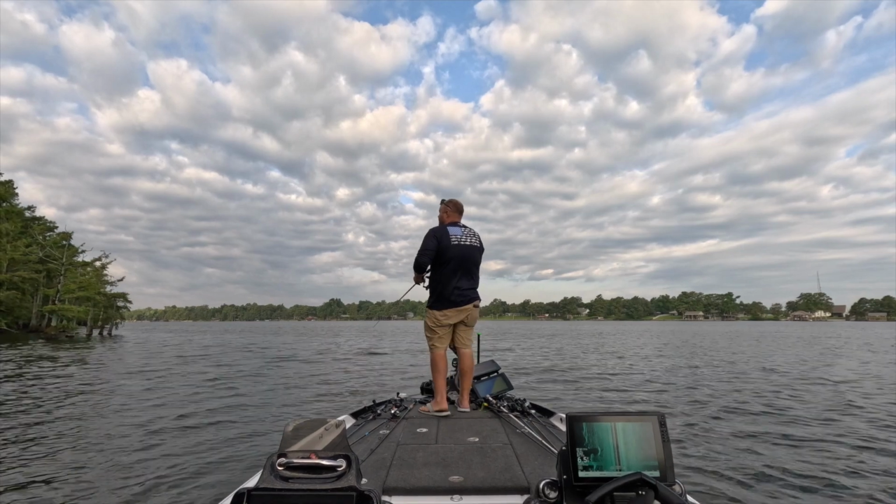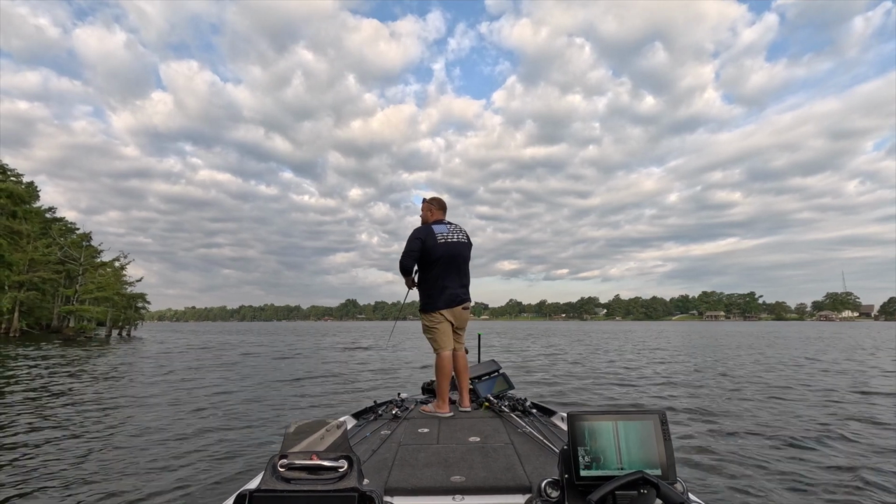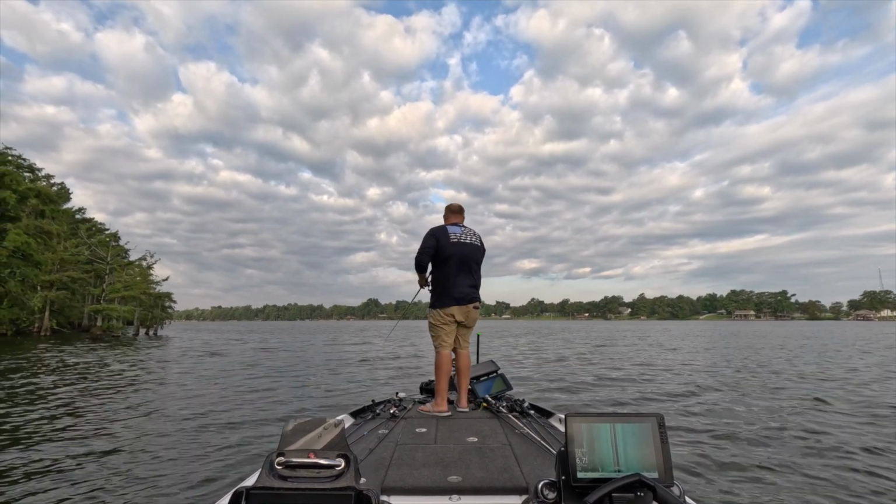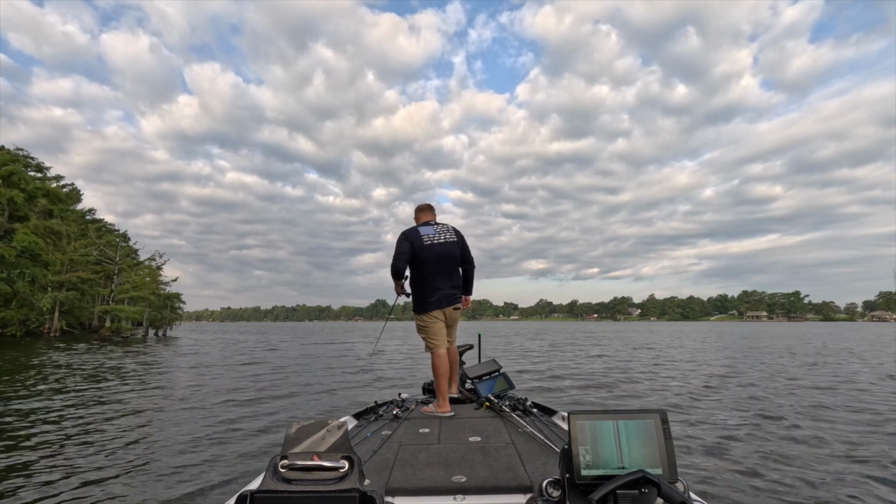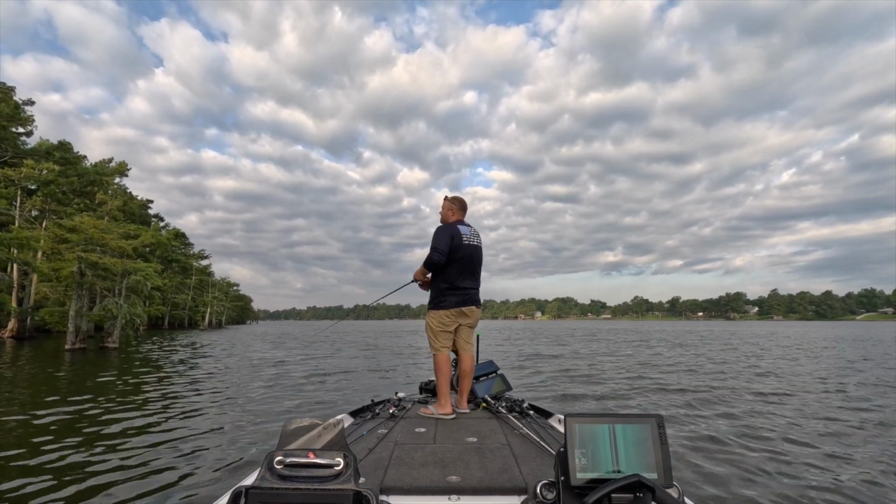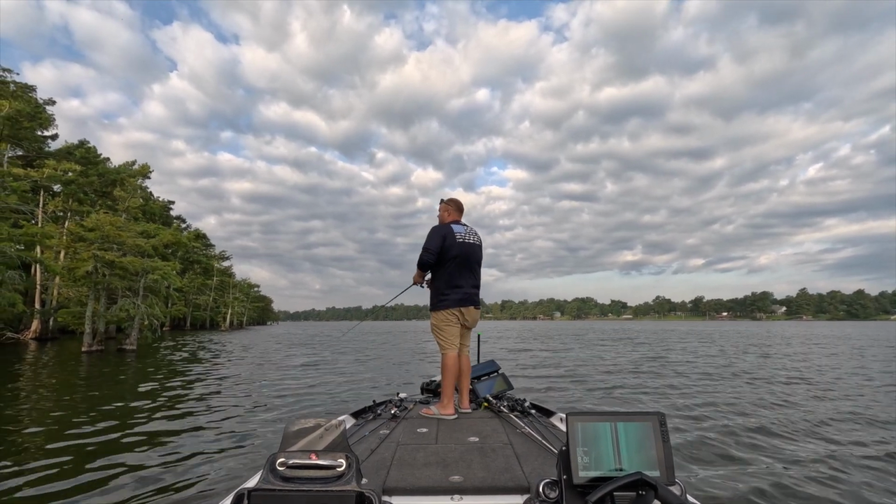They just had a fish blow up right on that grass line over there. Don't you just love it whenever you're throwing a topwater bait, you're not getting bit, and all of a sudden you see a fish blow up just randomly? Oh, we're bringing it right up next to this cypress tree here. Oh, how did we not just get smoked?